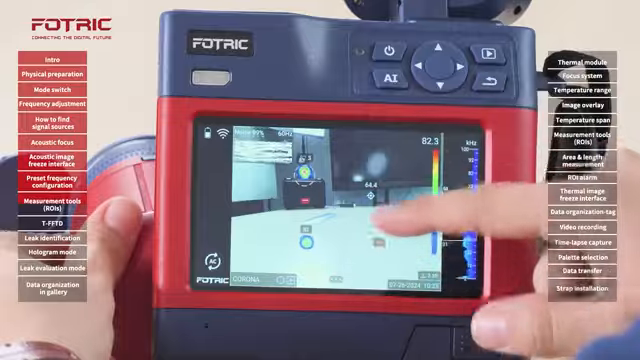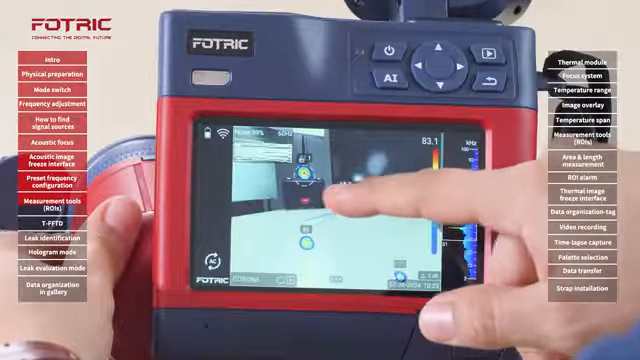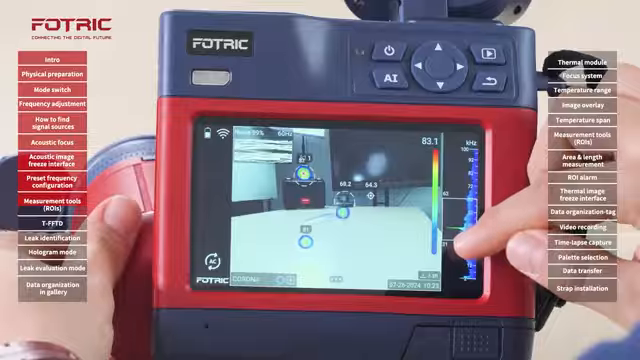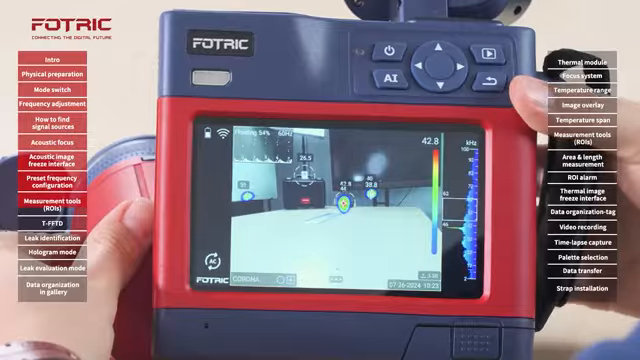So once that has been done, I would like to add a second area over here, right there. I would like to narrow it a little bit more, eliminate one of them, and take my picture.